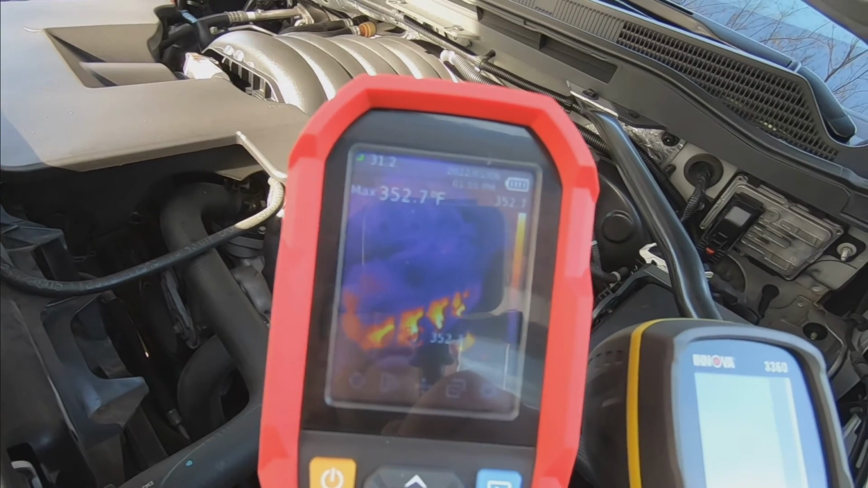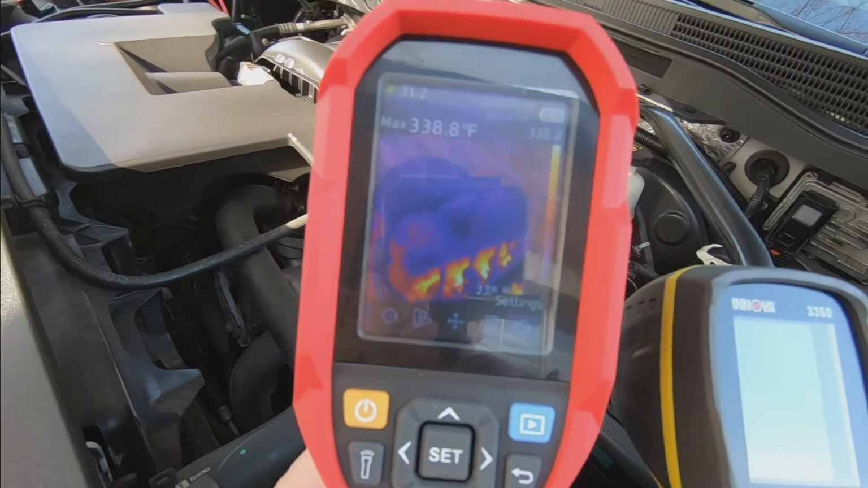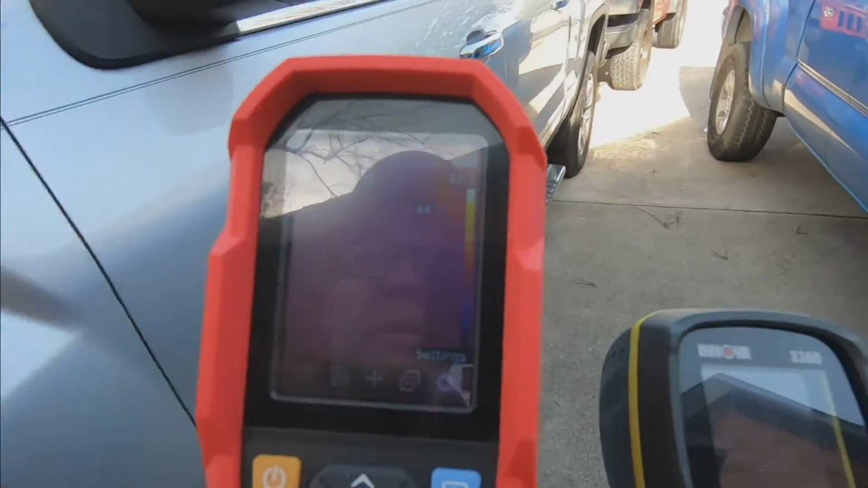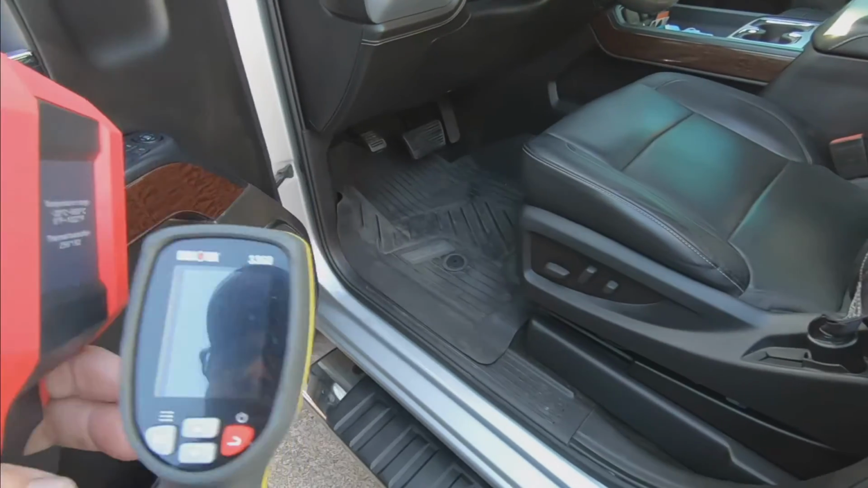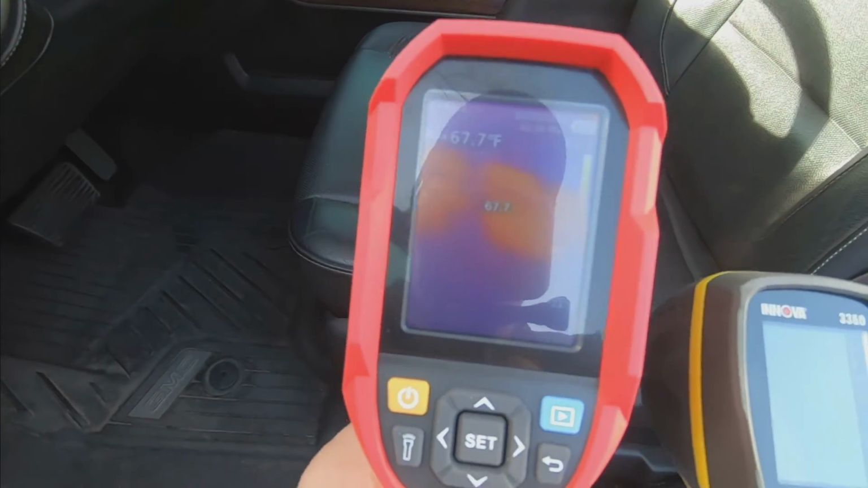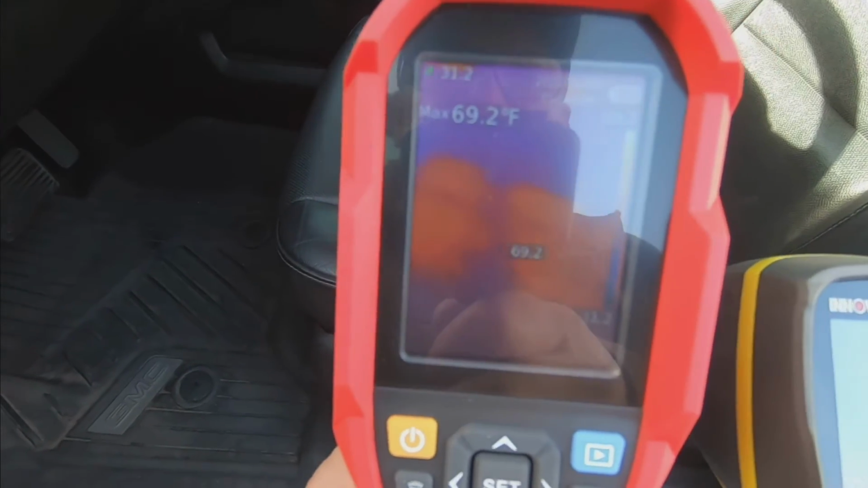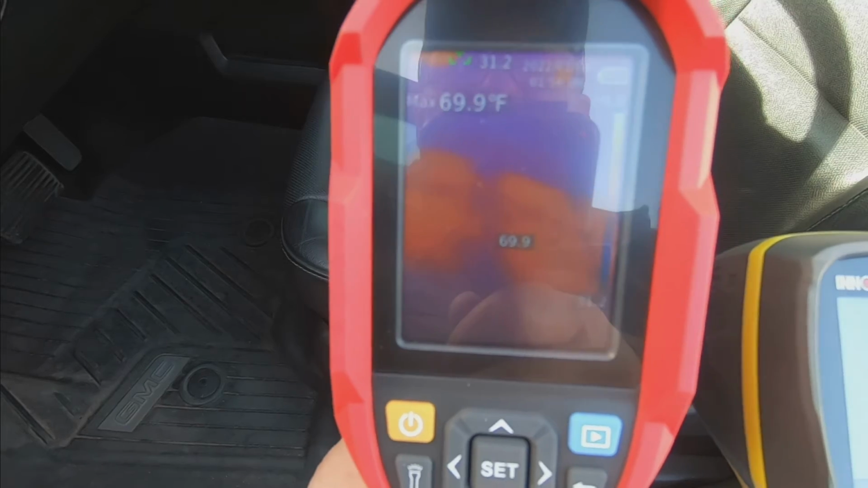We're back on the GMC. Take a look at the steering wheel and the seat with it on low gain, and I'll take some pictures to give you an idea of what the differences are between these two. So there's the seat with it on low gain.